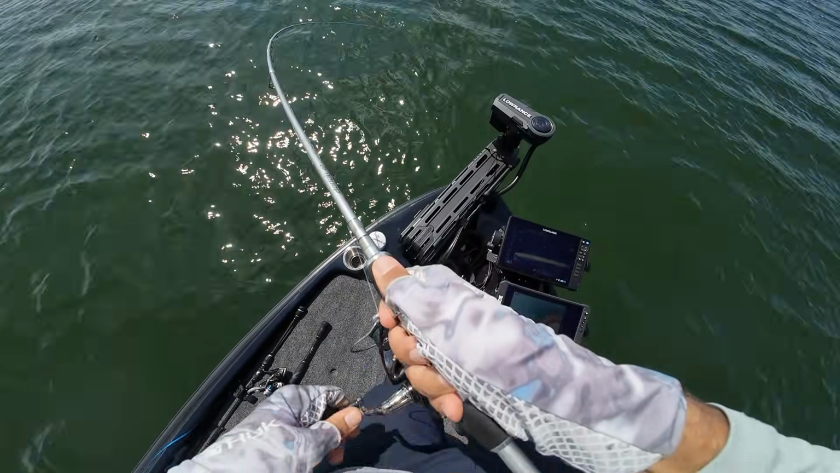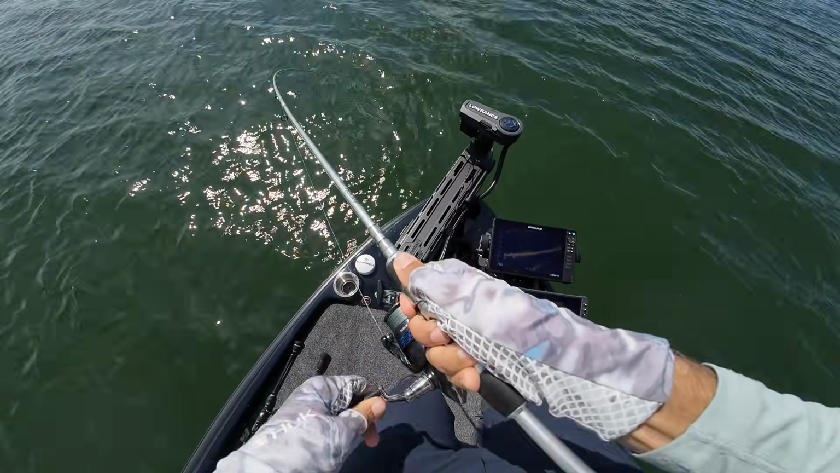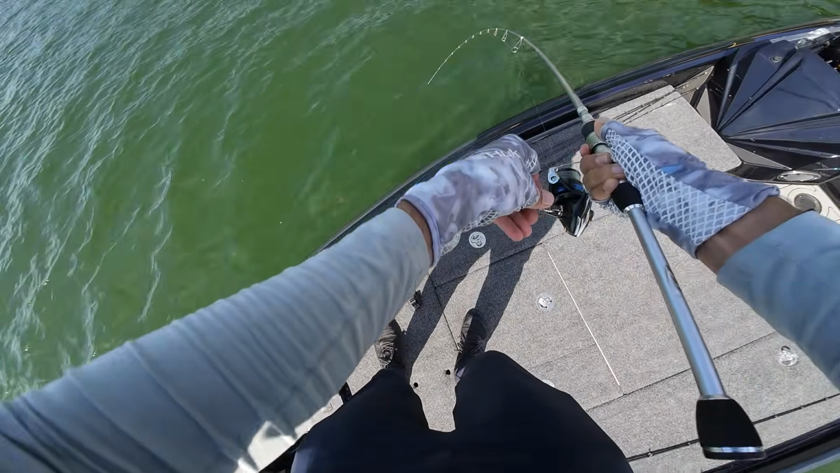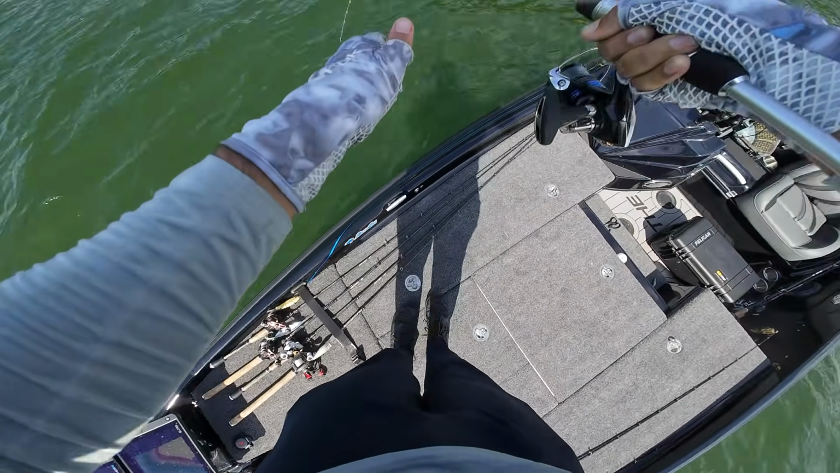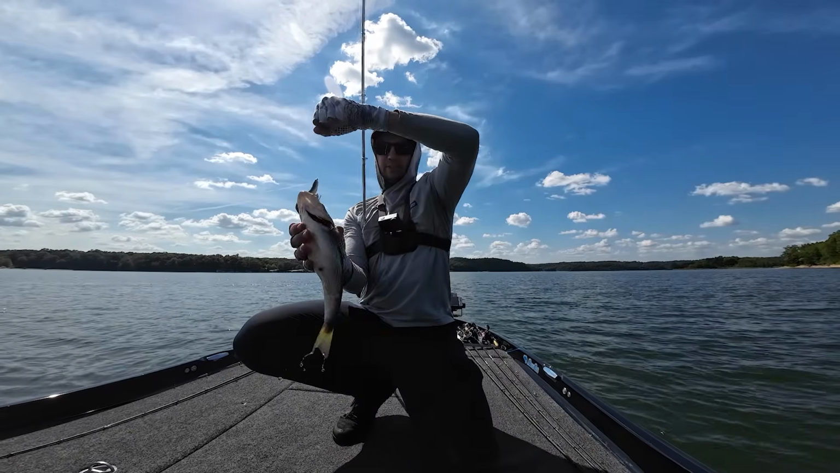Oh my gosh. There's so many of them on this piece of timber. This pattern is awesome, guys. They're slapping and getting at it. Oh my gosh, they're spitting up shad like crazy too. They are gorging down there. Nice spotted bass again, another nice keeper.